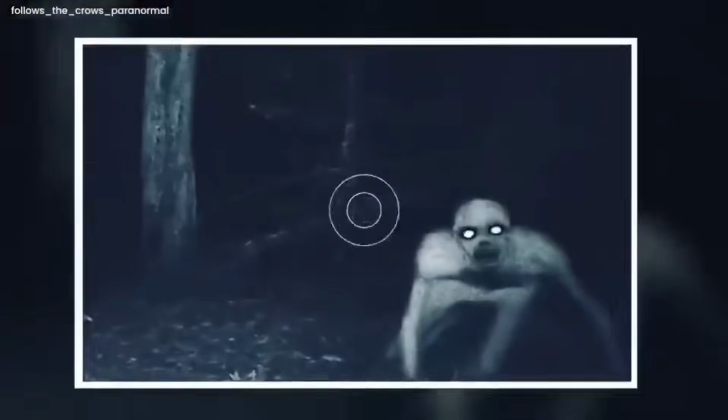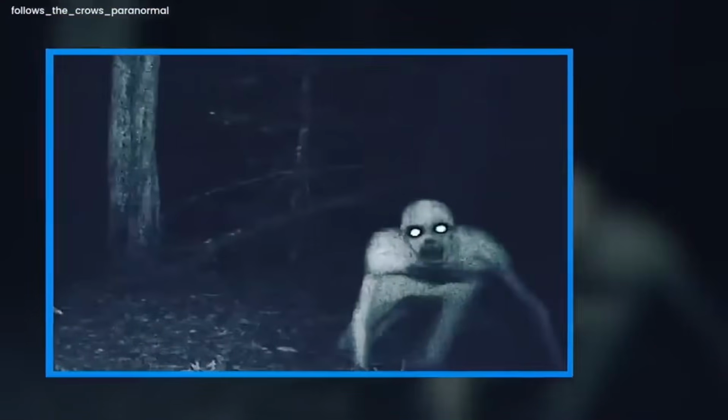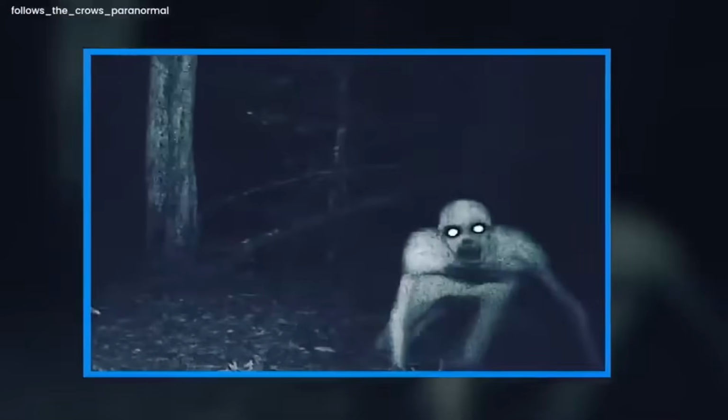It's super skinny, has no hair and no clothes, and eyes that glow all weirdly. Its fingers are crazy long, like some kind of rake. People think it's got strange powers, and if you see it, you're in for some bad luck.